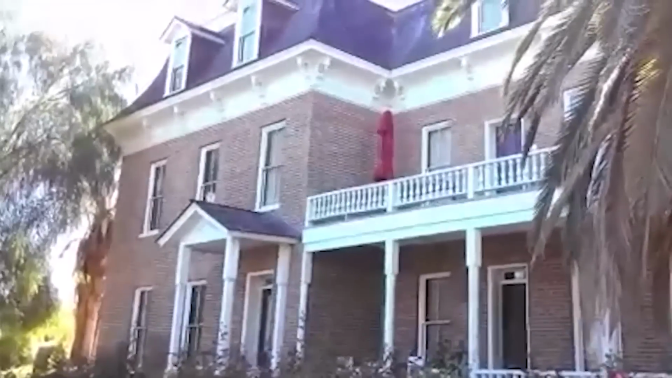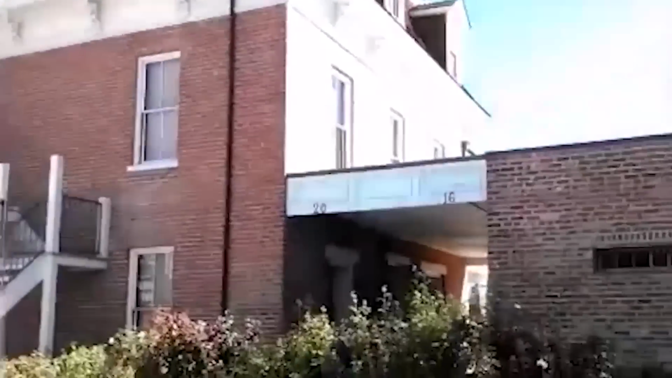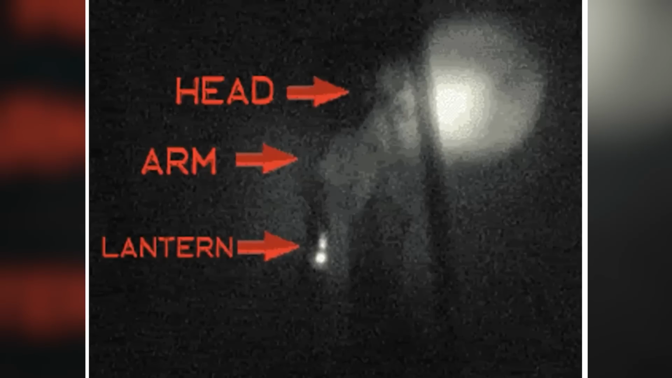Barton Mansion Ghost. The Barton Mansion is an abandoned building located in California. It's been abandoned for years and is famous for the ghosts that reside in it. However, that was not enough to scare these people, and they decided to go in and confirm it themselves. Well, they got what they were looking for. A ghost with a lantern. Even though we couldn't make much of it, it was still enough to ensure that those guys will never return to the place.